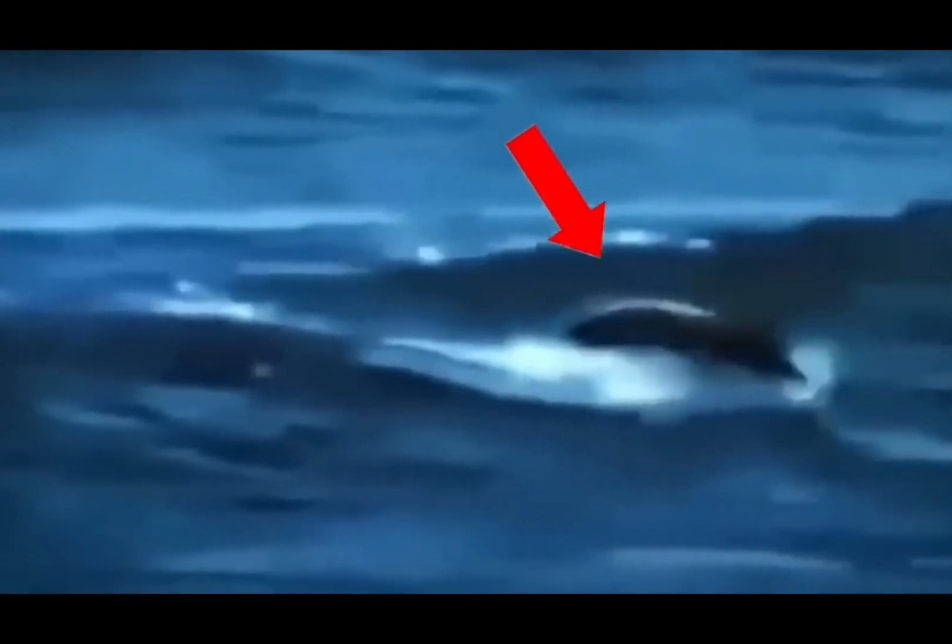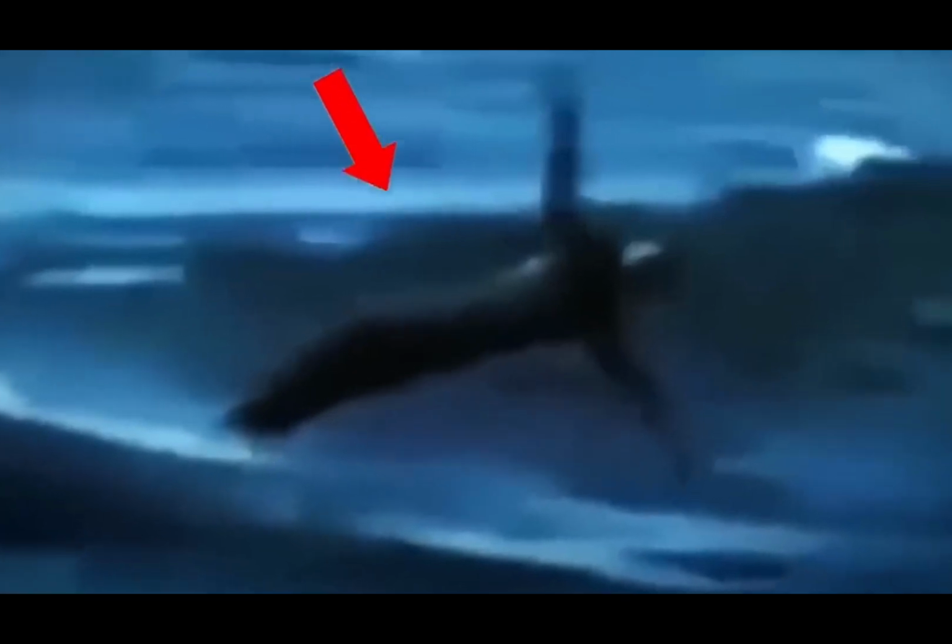Another piece of proof that mermaids exist can be seen in this video. The species can be spotted swimming next to the waves in the ocean. It definitely has a mermaid aspect because of the long human arms and tail that look like a fish. Despite the lack of a credible source, the clip claims to show a mermaid sighting.